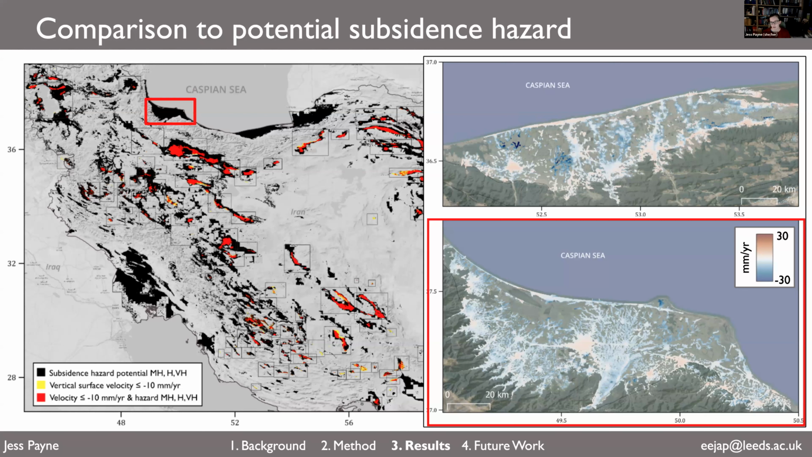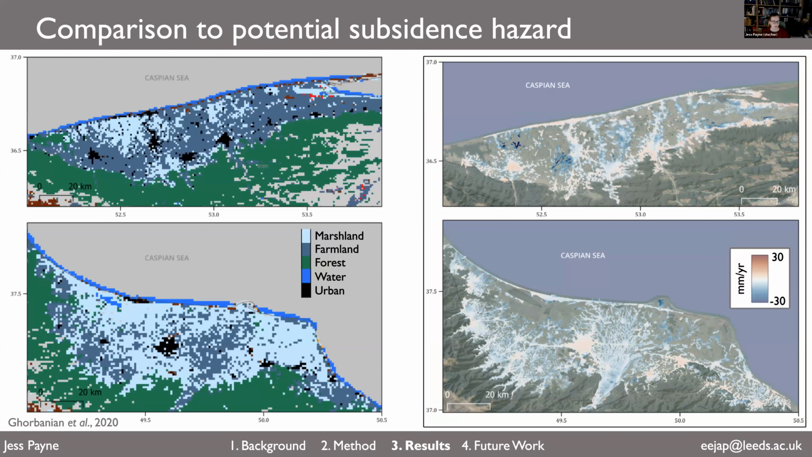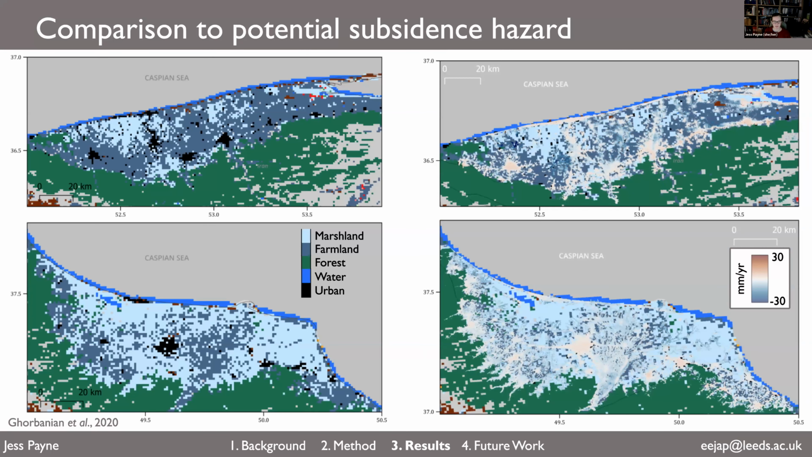Additionally, you can see where there are cities in these orange circles, there tends to be a light orange colour to the velocities we observe. And around these cities, we see more of a blue colour, and it's more patchy cover outside of these cities. So why is this? If we look at that land cover product we were looking at before, and lay our vertical velocities on top of this land cover, we can see that where we don't get coverage of InSAR is where there's more marshland land cover.